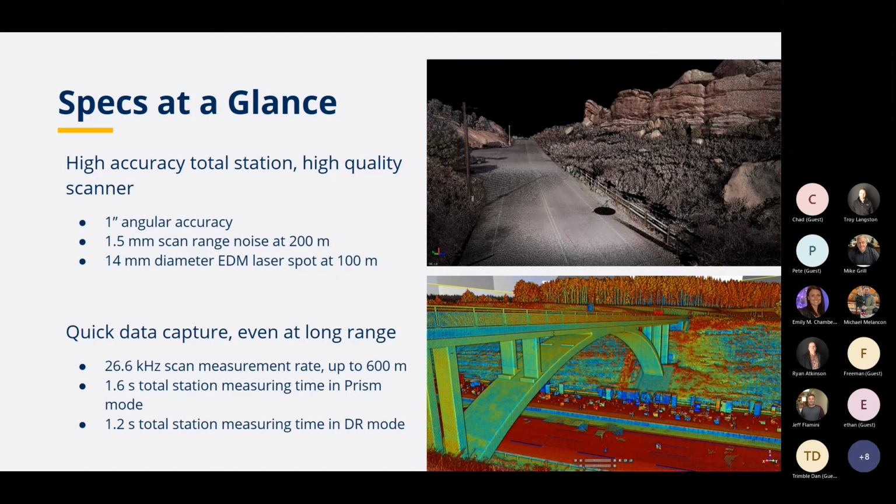Another key feature to be aware of is that small laser spot size. Even 100 meters away, it's about a 14 millimeter diameter. And what that allows is a more detailed, more accurate data collection for varied surfaces and terrain.